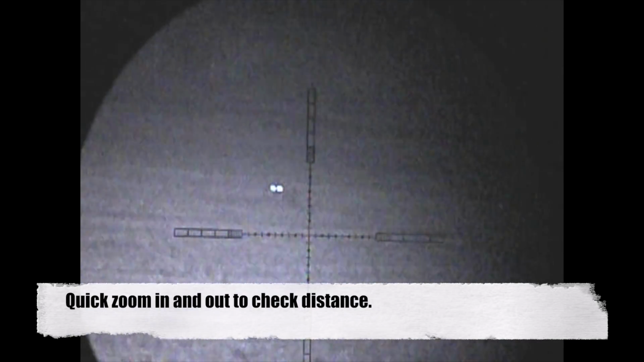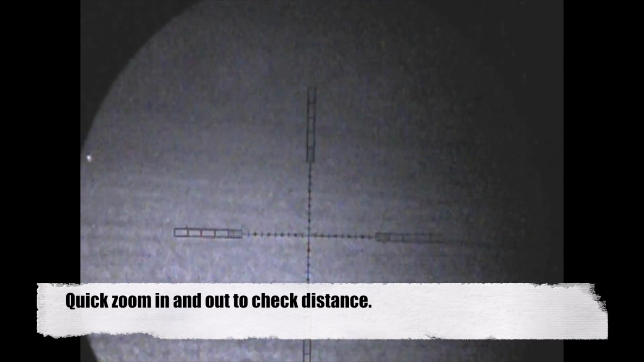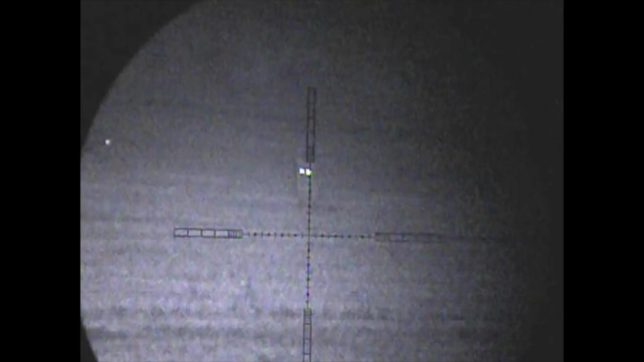So after a quick distance check, I conclude that his behaviour is such that he's obviously relaxed enough to lay down, so I think I'm able to stalk in a little closer to make sure I'm going to nail it.